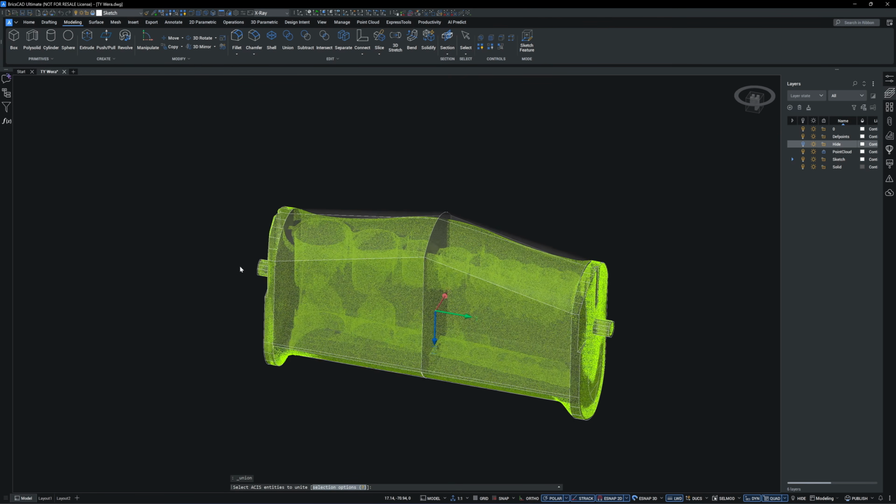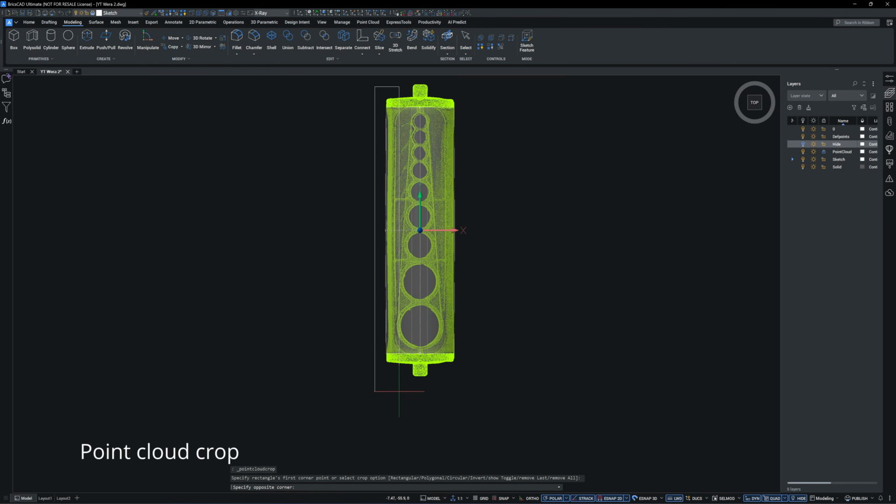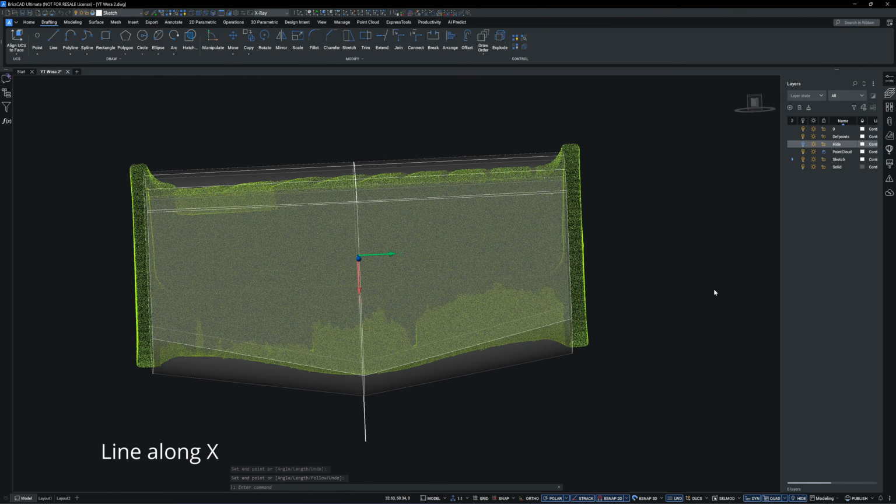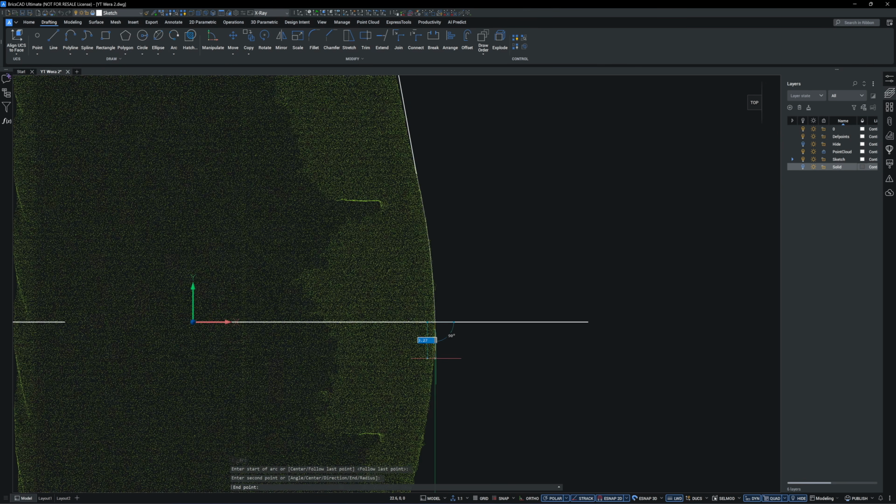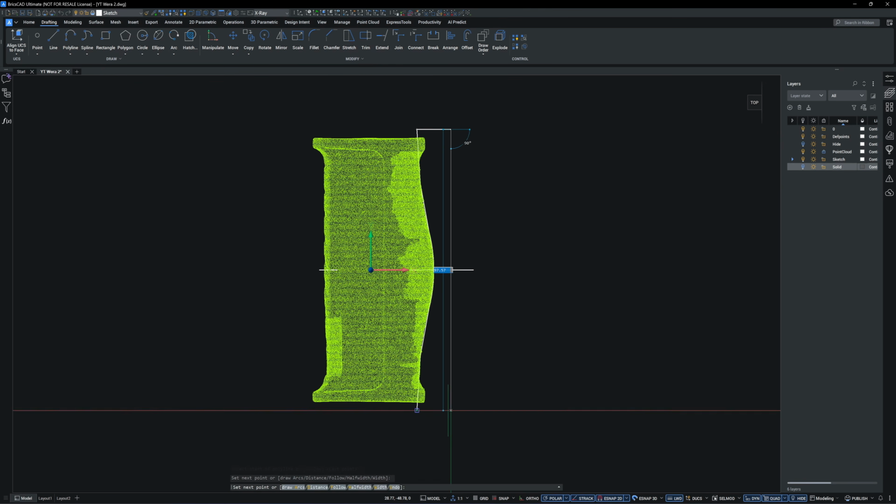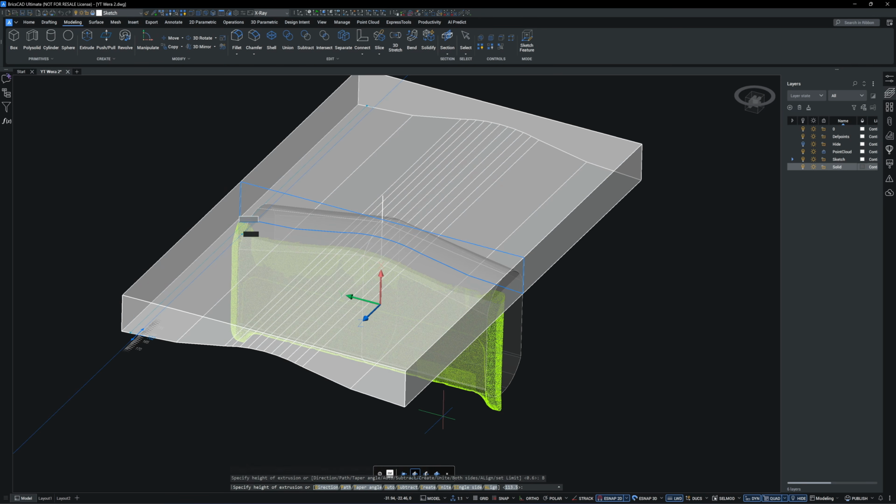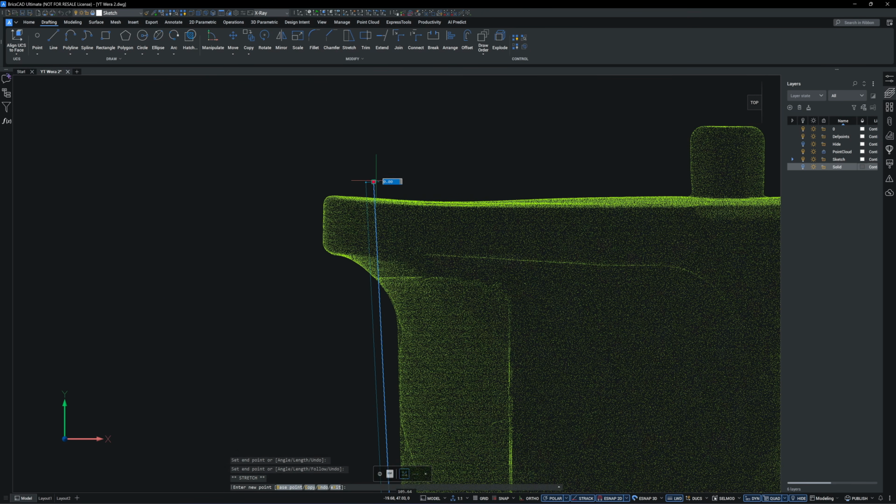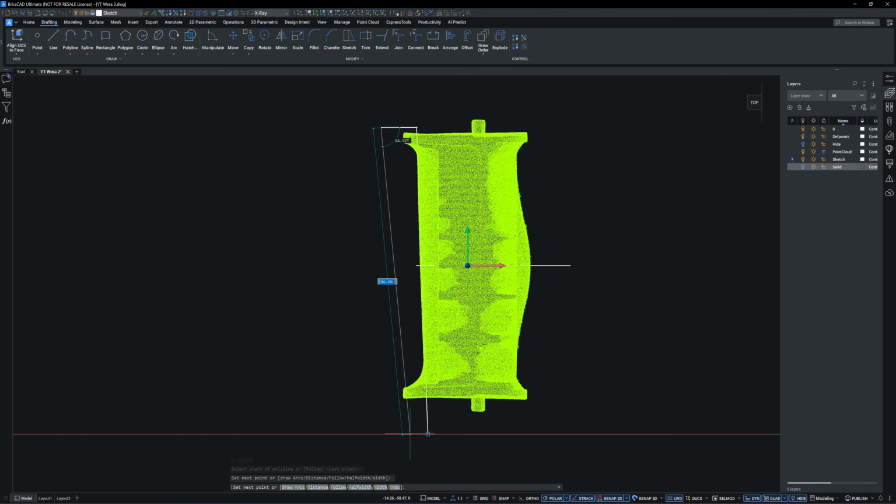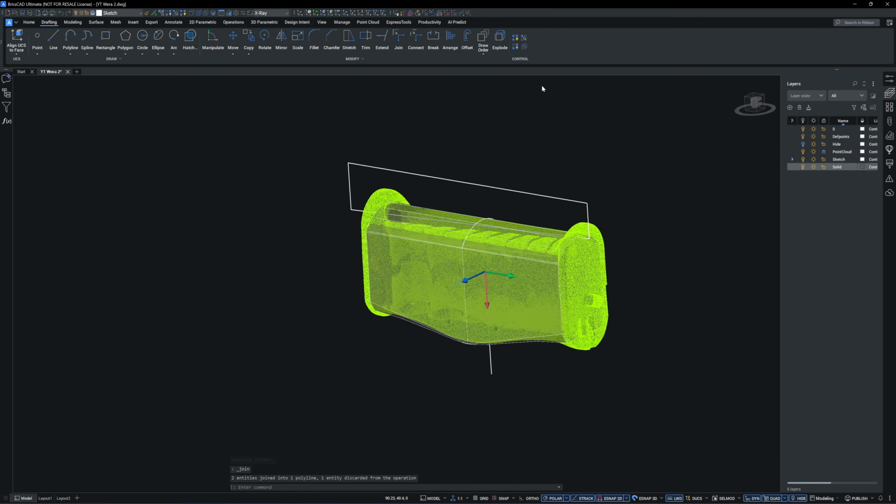Mirror the loft section to the opposite side, then union them together. Before cutting this profile, you should first create the taper plane along the side of the lofted body. I must have forgotten to record that part of the process. Simply use the 3-point UCS to snap onto the point cloud and create a cutting profile on both sides of the lofted body.